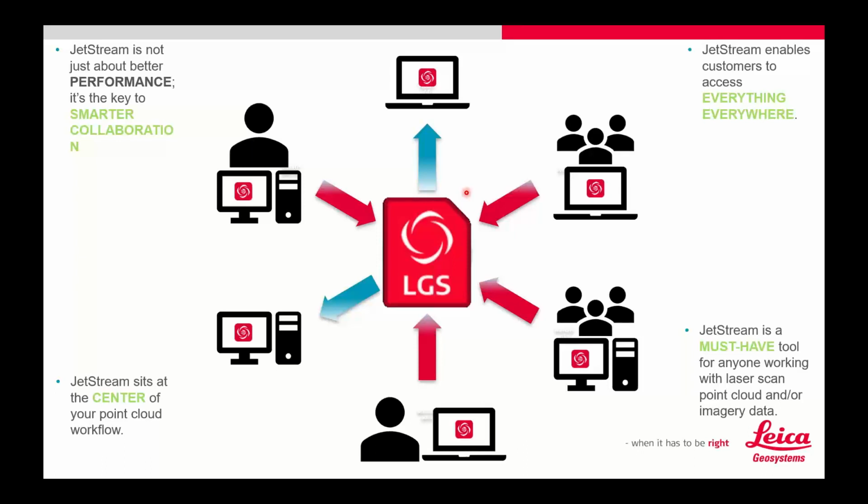So things like Jetstream, we can talk about Jetstream in a second. Jetstream, CloudWorks, TrueView, they all take an LGS. Even Register 360, if you have an LGS from somebody else, you can drag and drop that into Register 360 and take a look at what their data looks like. This slide talks about Jetstream.